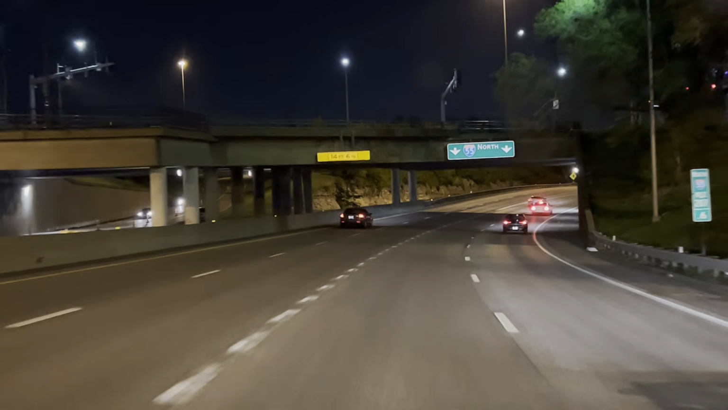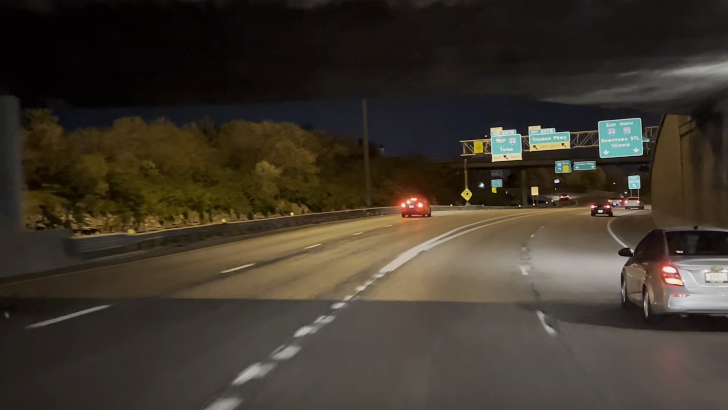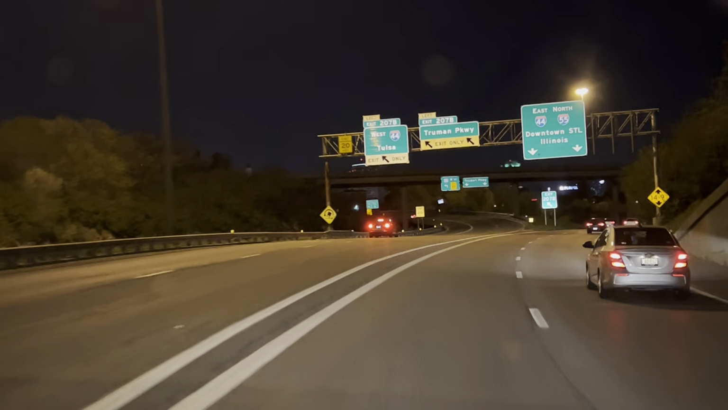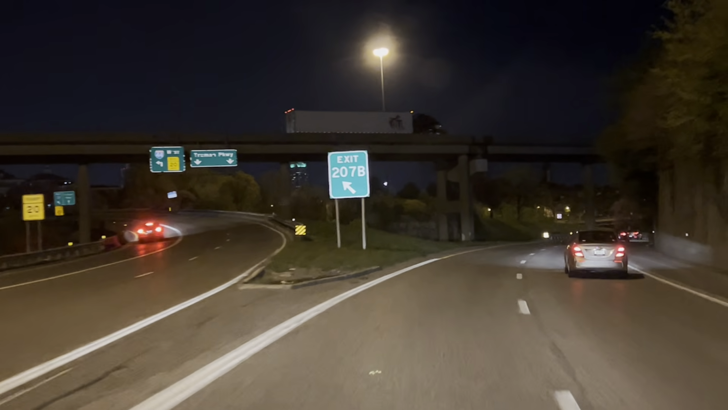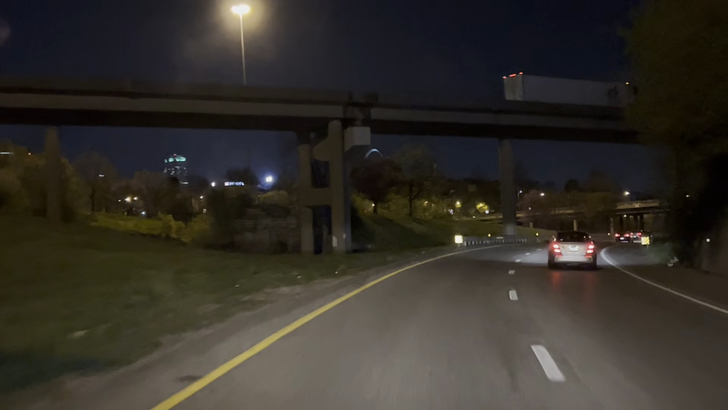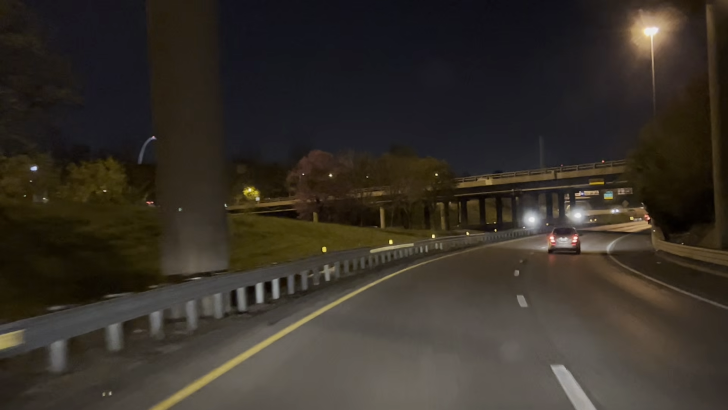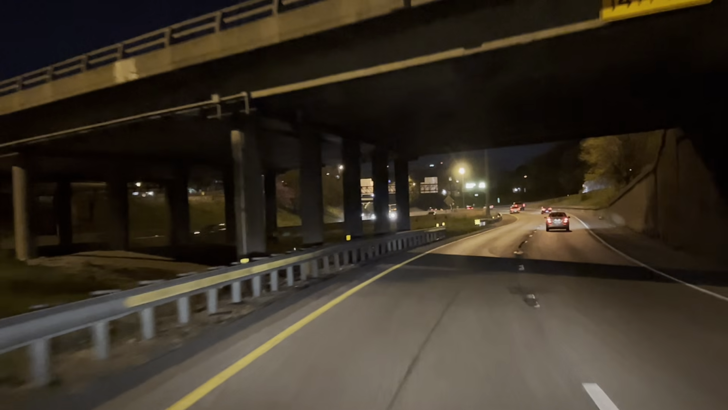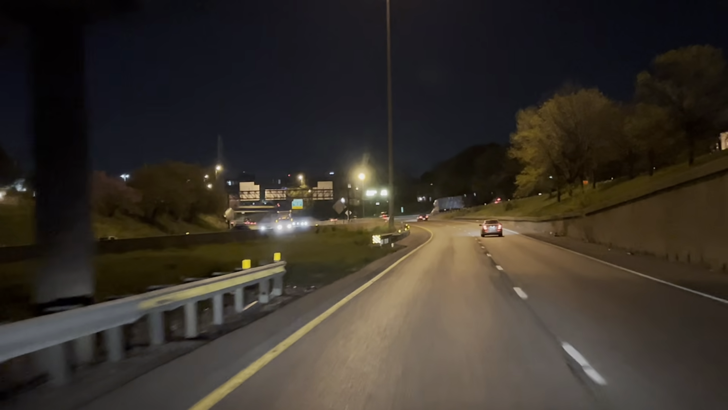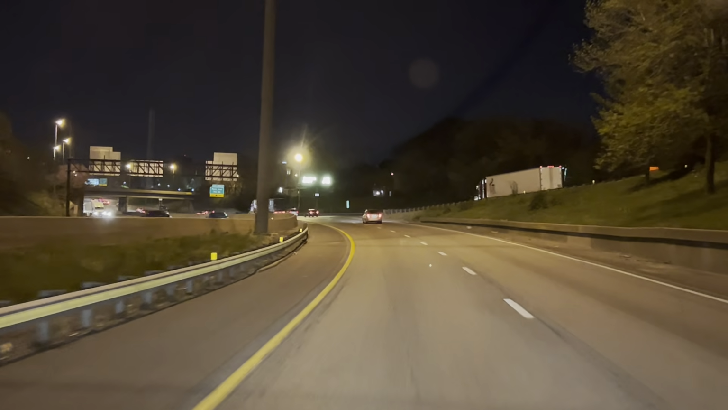Do you want to drive past the arch? It makes no difference. I just want to get to the final destination. 1 minute more. Continue on I-55 north. Don't give me 1 minute more. You won't even know the difference, dude. There's the skyline right there. You don't want to drive past the arch underneath it? Yeah, you do. Okay. Keep going to Highway 70.